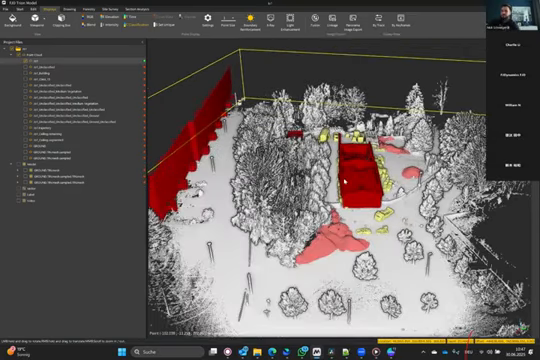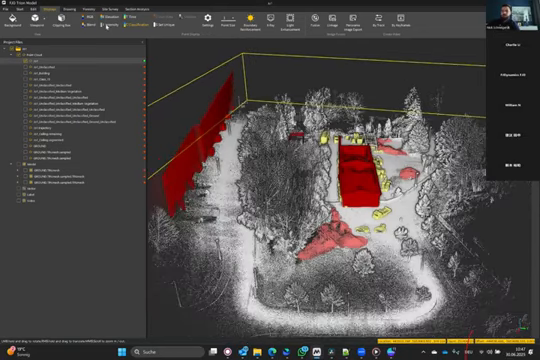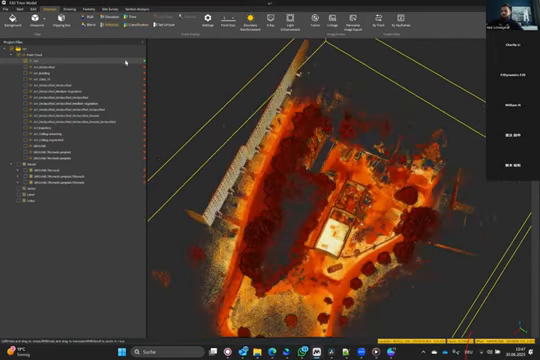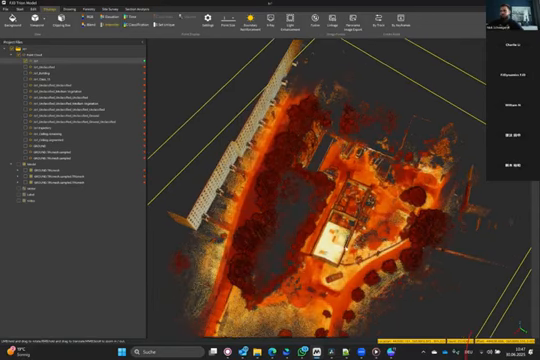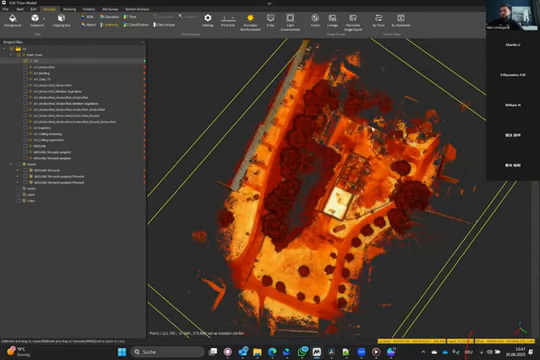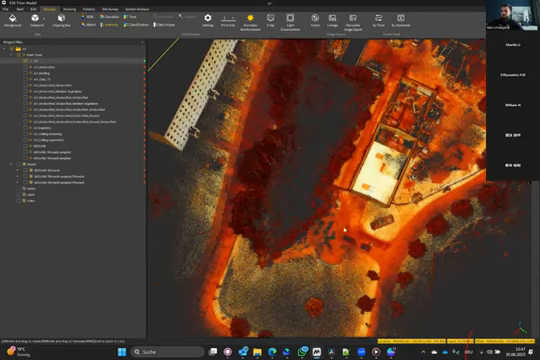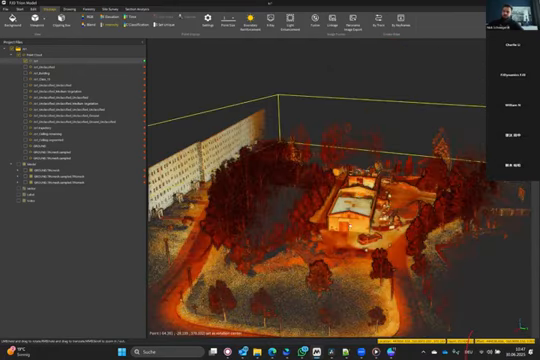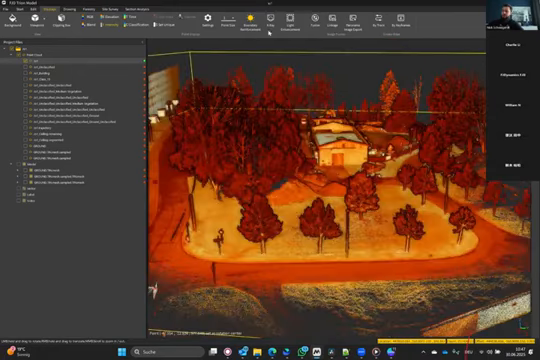Extracting digital terrain models out of point clouds. Here you see another scan I did with the RTK antenna, so it is also georeferenced. What you see here is an outdoor scan, displayed by intensity right now. This one is not colored. The goal was to extract the terrain to use it in Revit for the design of this environment.